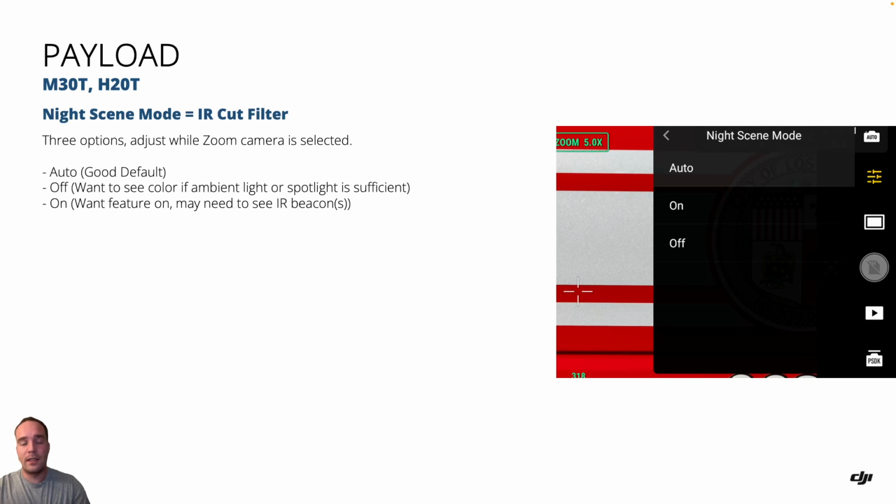For the M30T and the H20T, go into the settings above the camera button on the right side, and then you have up to 3 options there. Auto, I think that's a good default setting, and then on is going to let you disengage that IR cut filter so you can utilize the feature. You'd be able to see IR beacons, and it's going to be black and white as well.